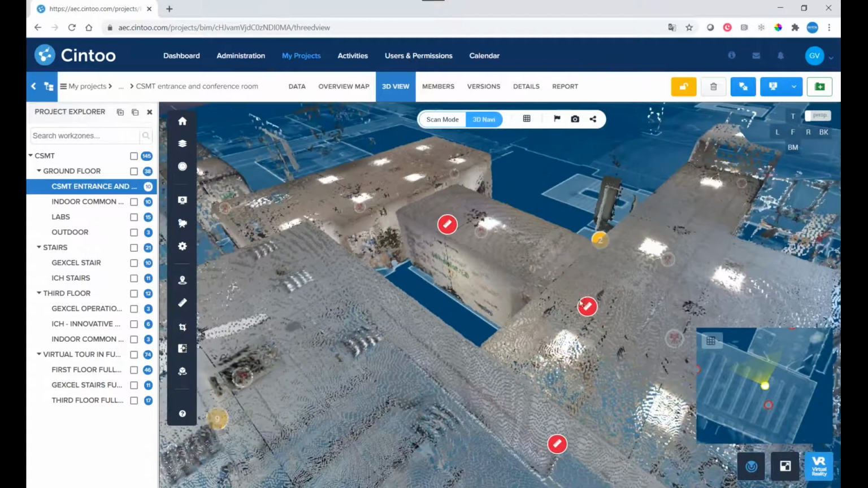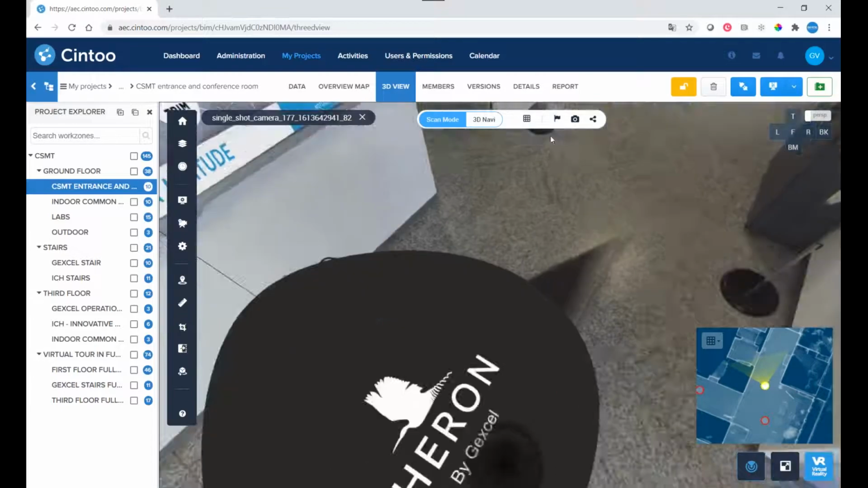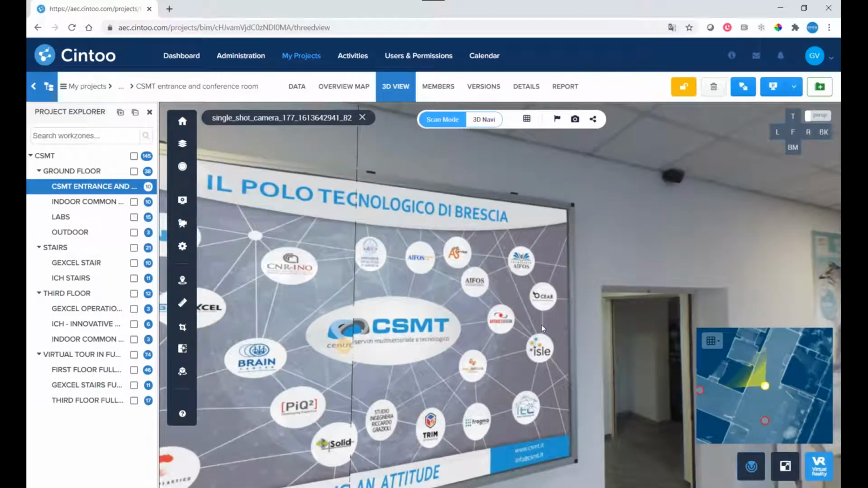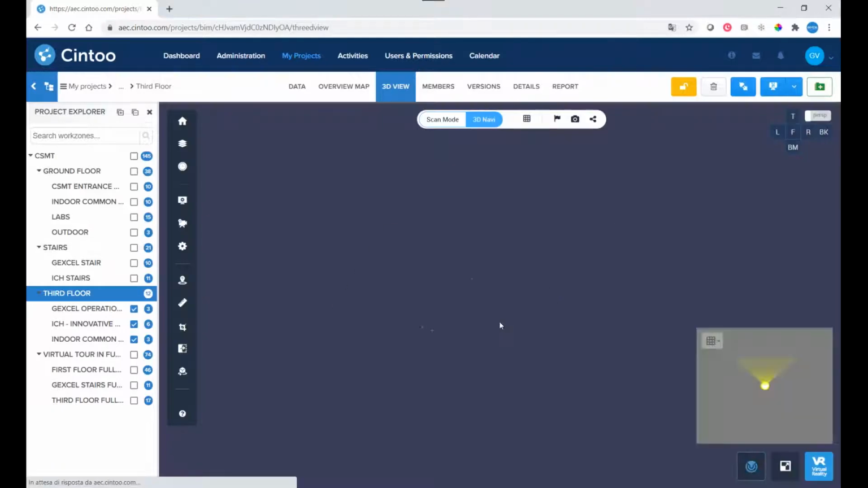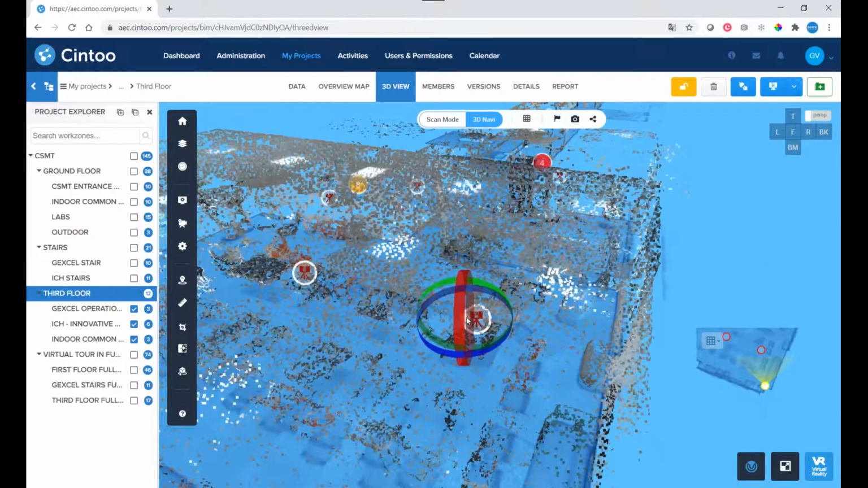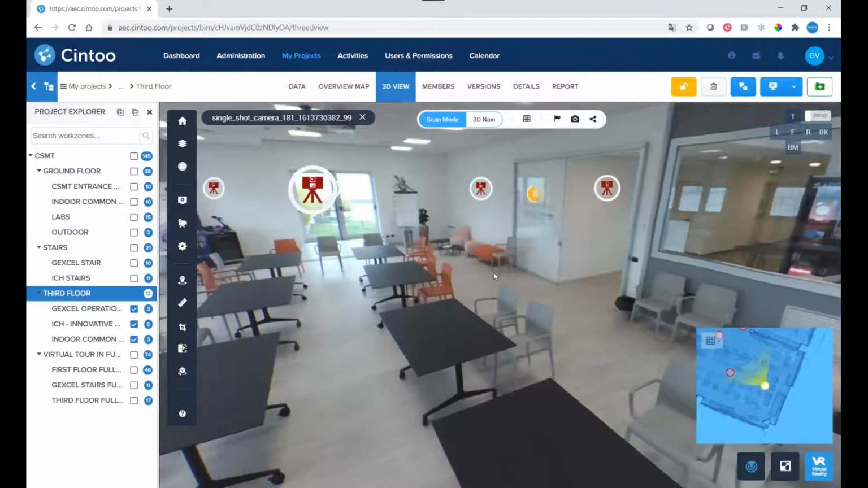Okay, to our model. So just to tell you how easy it is to jump from one area to the other, we can link any kind of document we desire. So let me now change area. Let me jump to the 3rd floor of the building. Okay, so we can jump inside into the navigation.